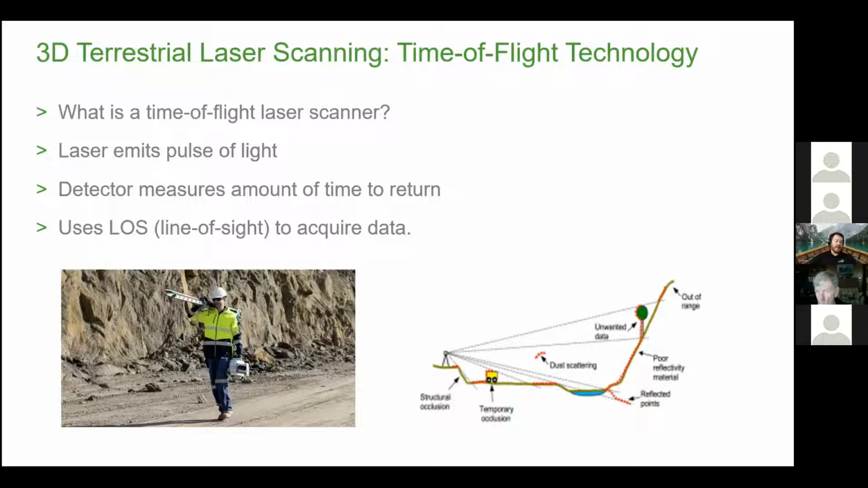It's also line of sight. There are certainly pros and cons that we'll talk about with terrestrial laser scanners versus aerial. A lot of them are probably obvious, but one of them is line of sight. Where the scanner sits is what you're going to see as far as the point cloud data that's returned.